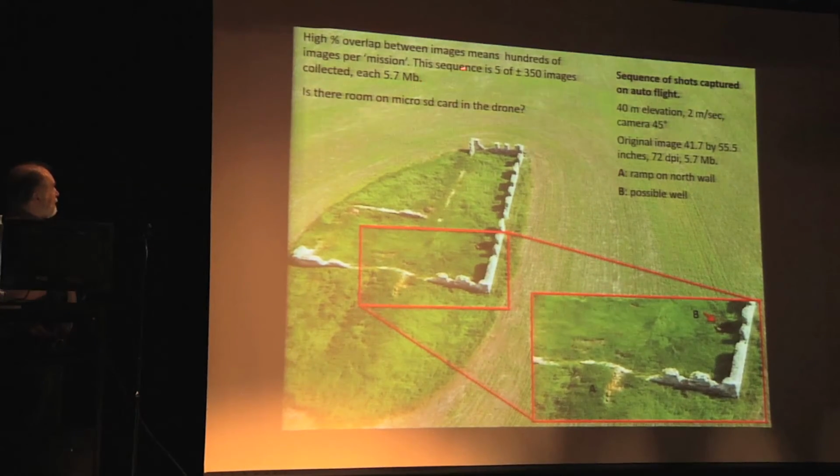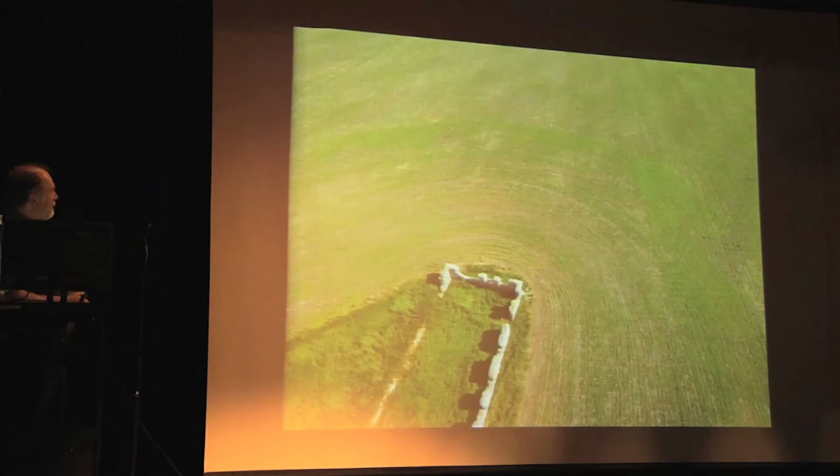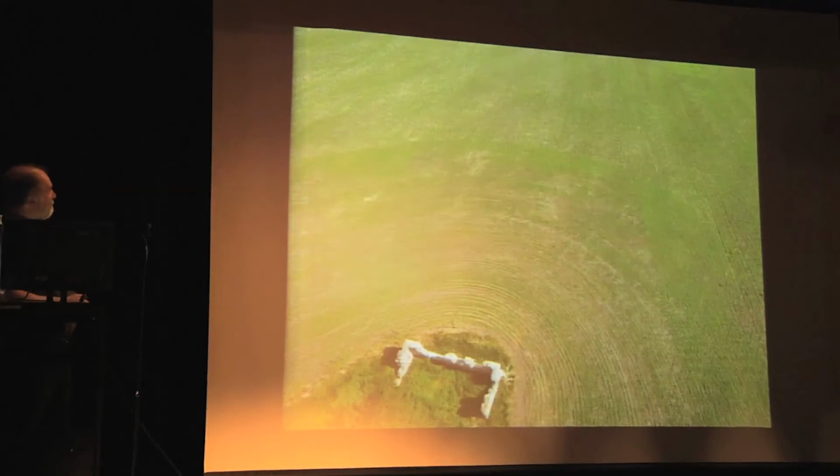Now remember, this is generating something like 350 images for the flight mission. And since each one is somewhere between 5.5 and 6 megabytes, it builds a large data footprint very, very quickly. So you can see already all kinds of architectural features being observed and documented from 300 yards away. A lot of pictures, lots of overlap.